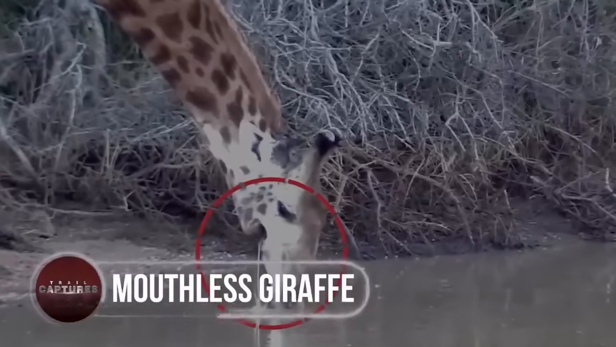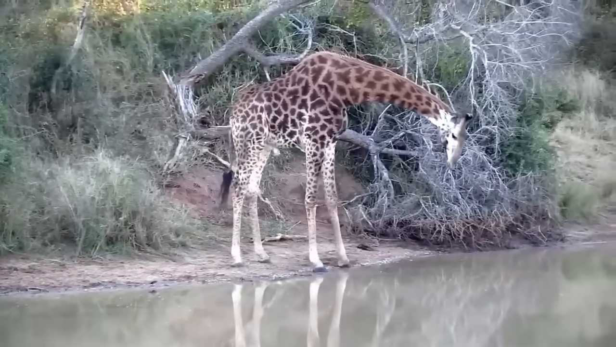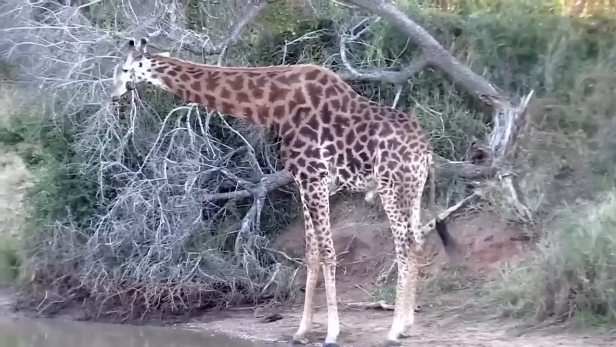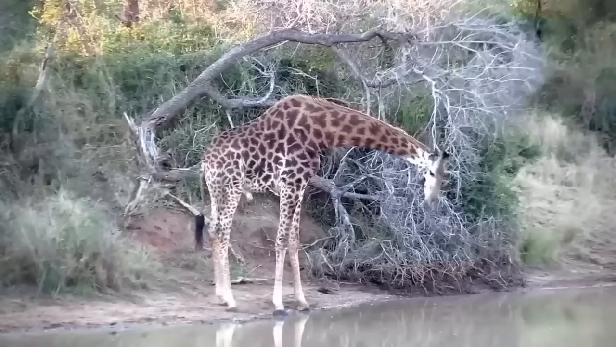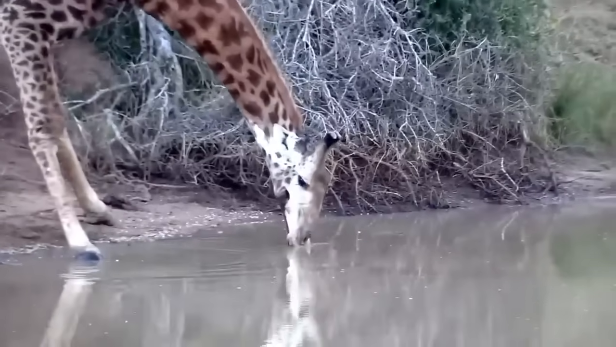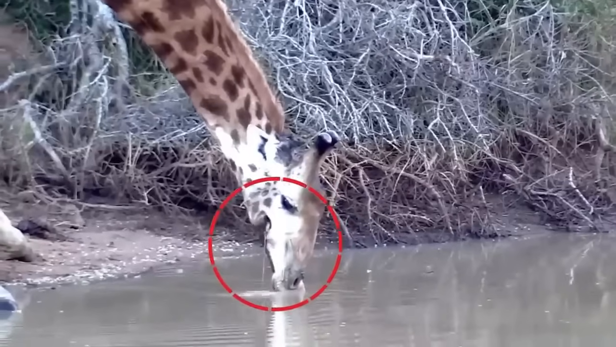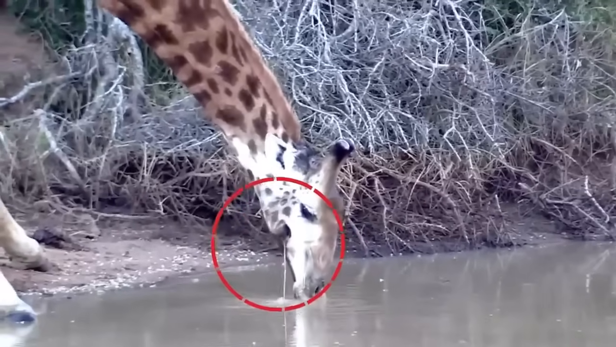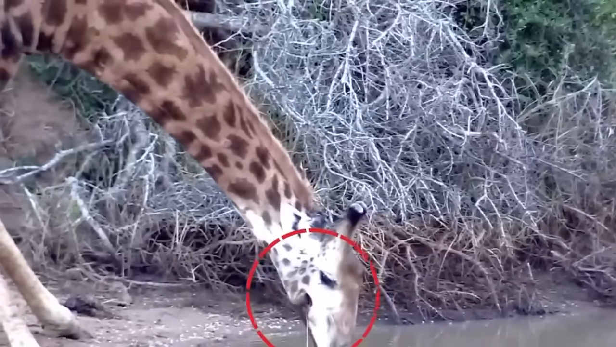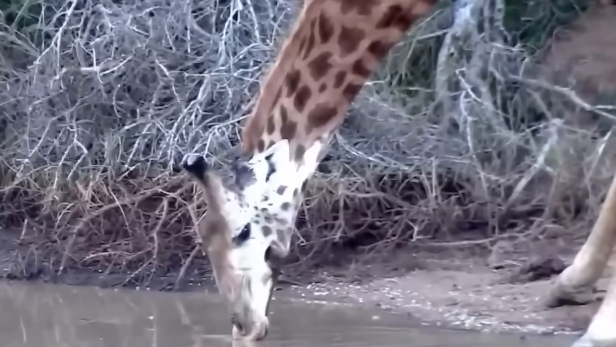Mouthless giraffe. If the above entry isn't enough to convince you to accept the way you are, then next on the list is pretty compelling. Although the opening of this clip is quite normal, as a giraffe could be seen drinking from the lake, the actual oddity began when the water, instead of quenching its thirst, started falling out of a strange hole in its cheeks. Probably, the hole was a result of some kind of predatory attack.